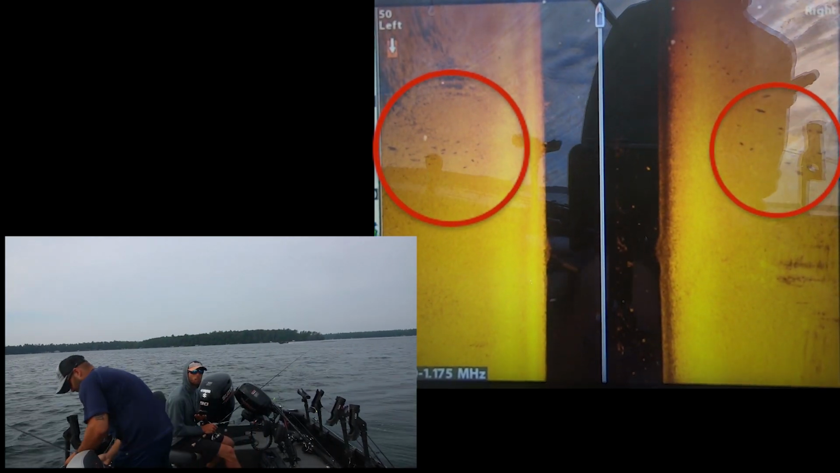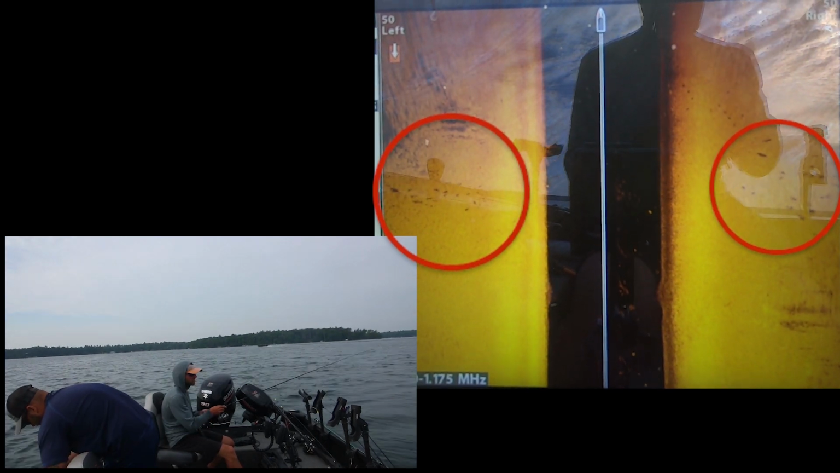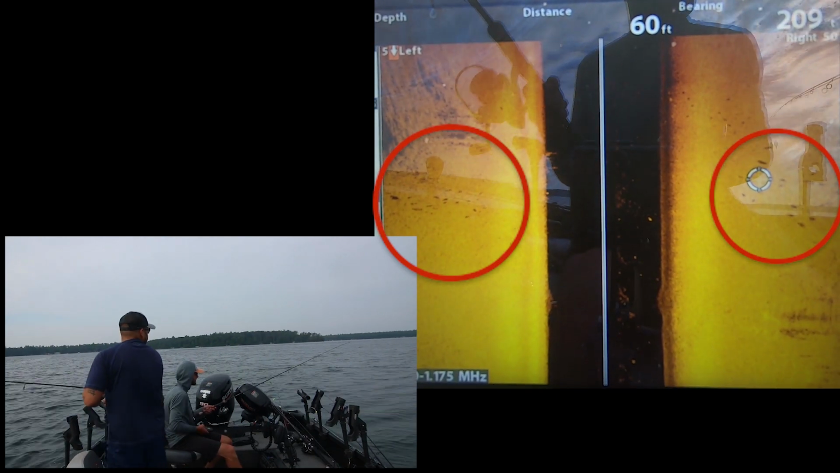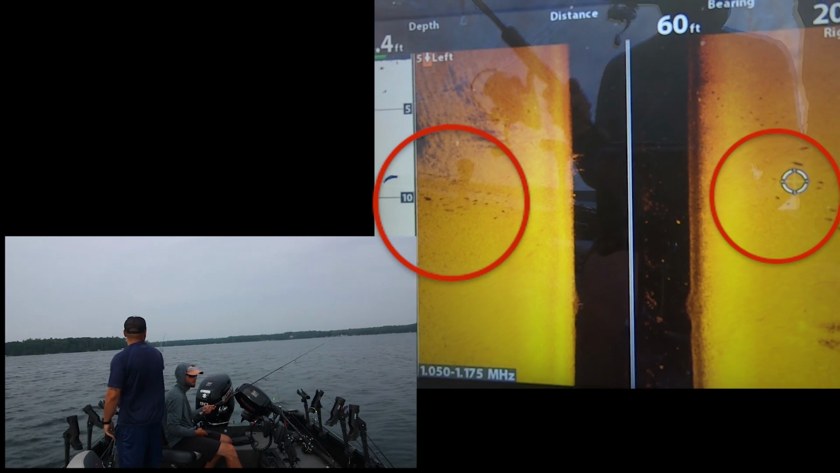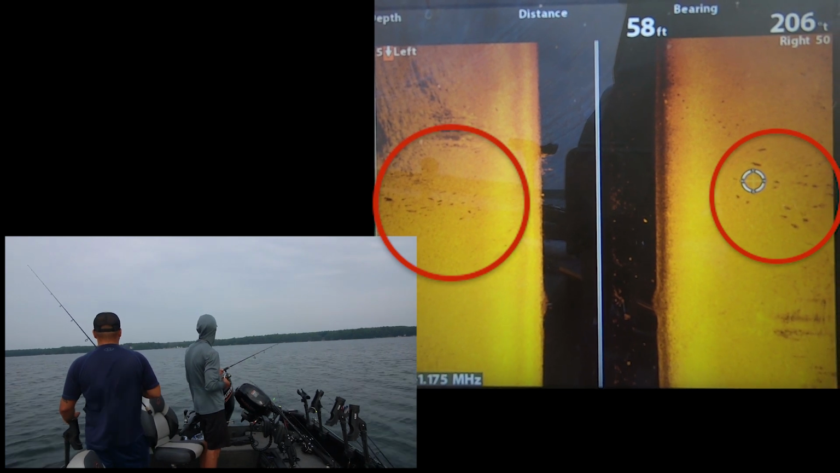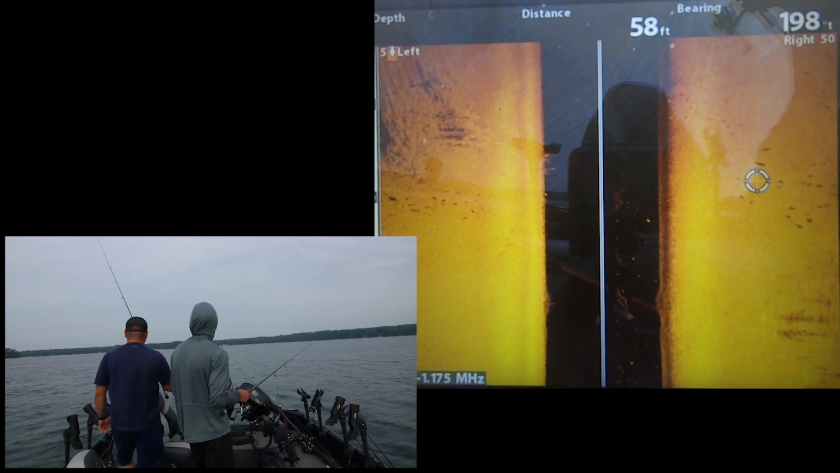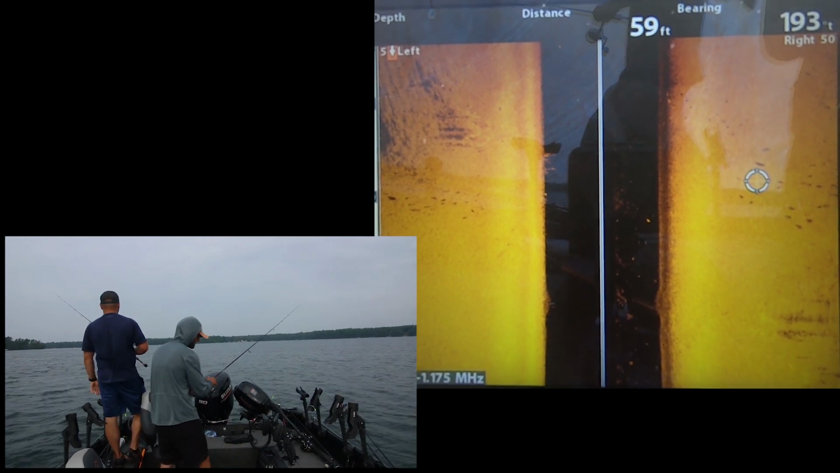So I'm gonna back up with the trolling motor right now to just kind of hold us in position. You can see here if I scroll over here on the graph, there's some fish off the right side. I'm gonna kind of back up over to them right now. We're waiting for those bobbers to go down. We know those things are right around fish, so we got a lot of confidence that we can let those bobbers sit for a little bit, and that we're gonna be around active fish.